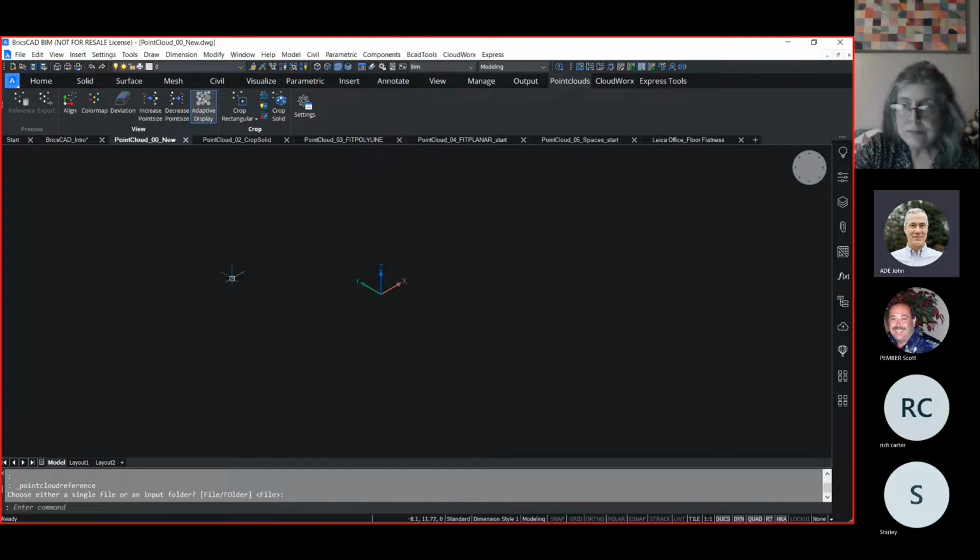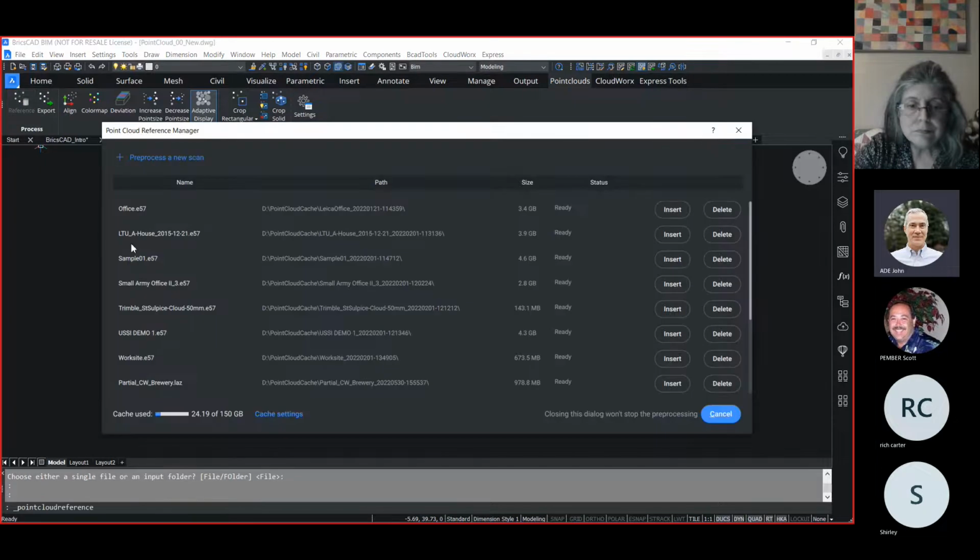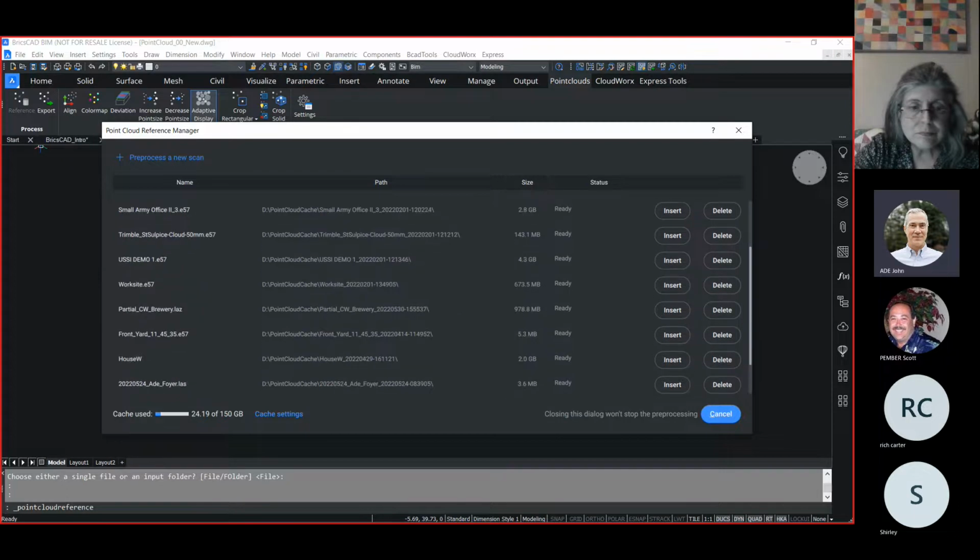The scan data will be converted to a Bricscad data structure when it is pre-processed. The pre-processing is a background process and partly multi-threaded, meaning you can work in the same or other drawings while waiting for the point cloud to finish pre-processing.